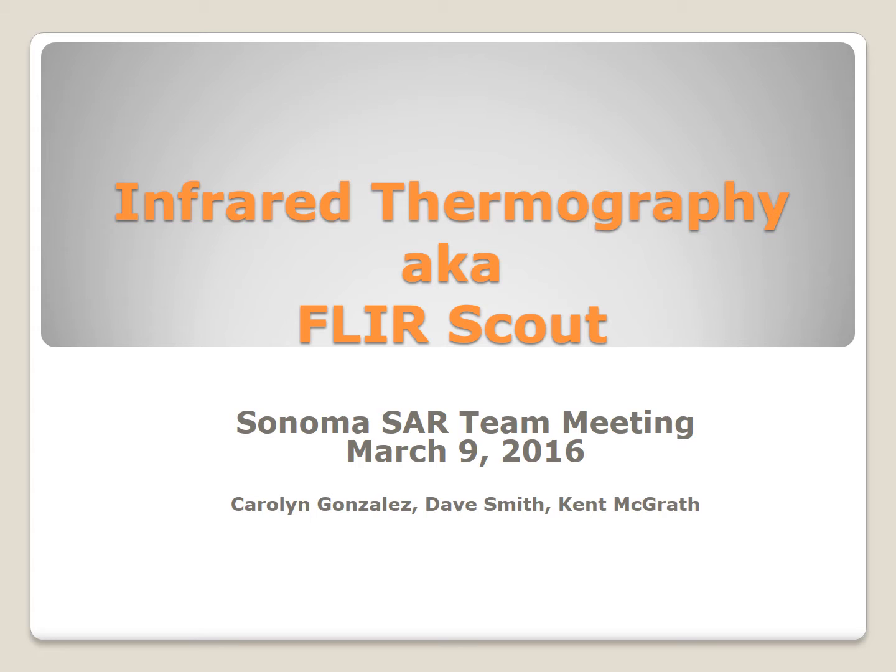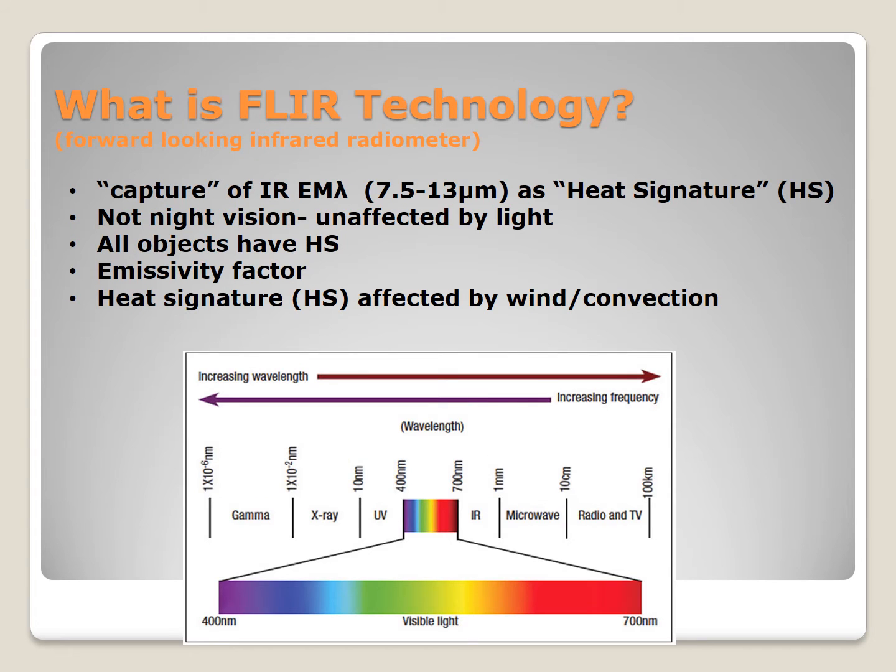Kent has also had his hands on the FLIR for a bit of time, as well as Steve Ellis. So all of us have used them and have become aware of some of the quirks and the things to know. So any of us, you can ask any questions. So first off, a little bit of background information.